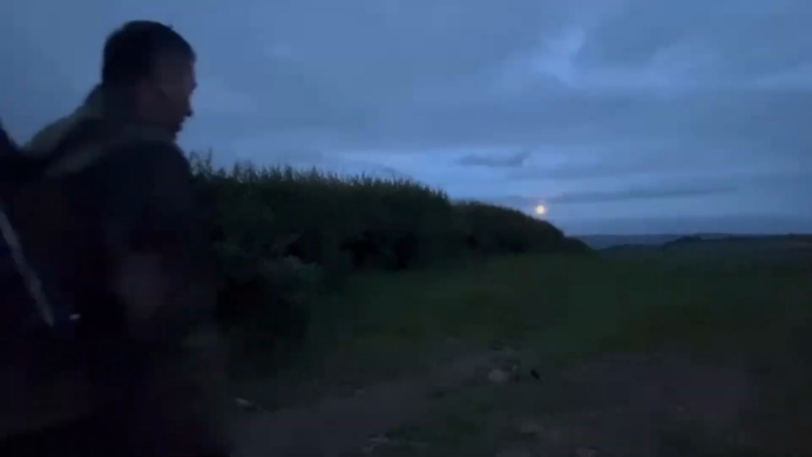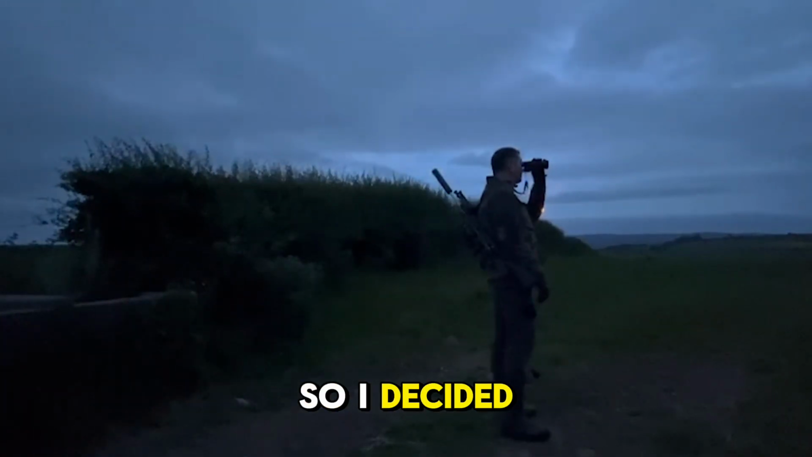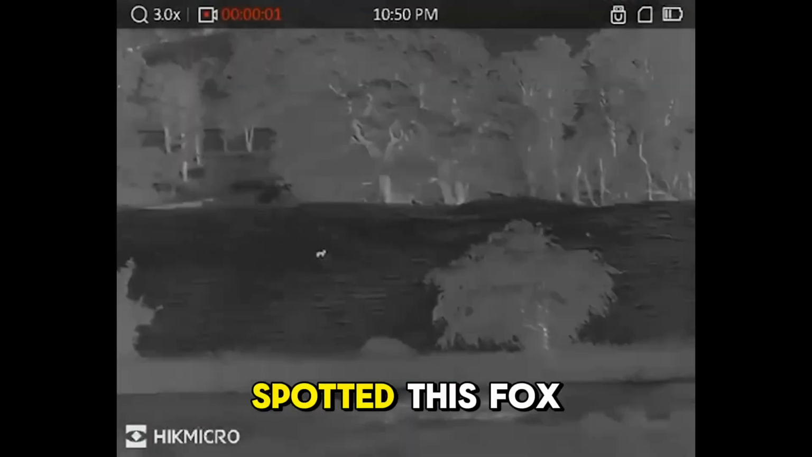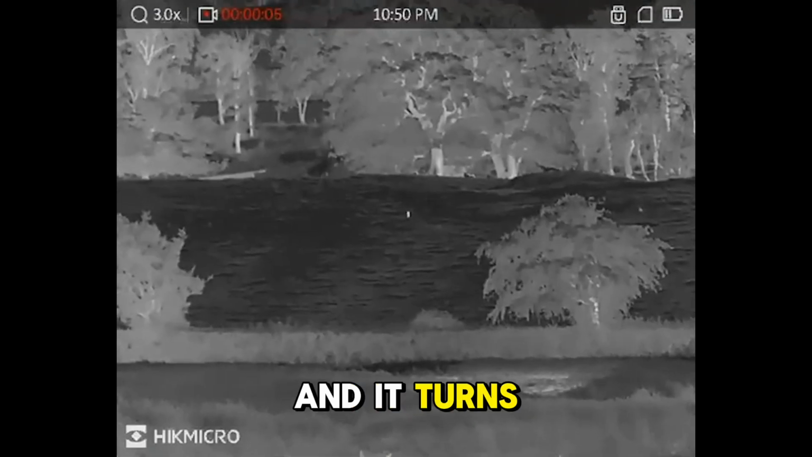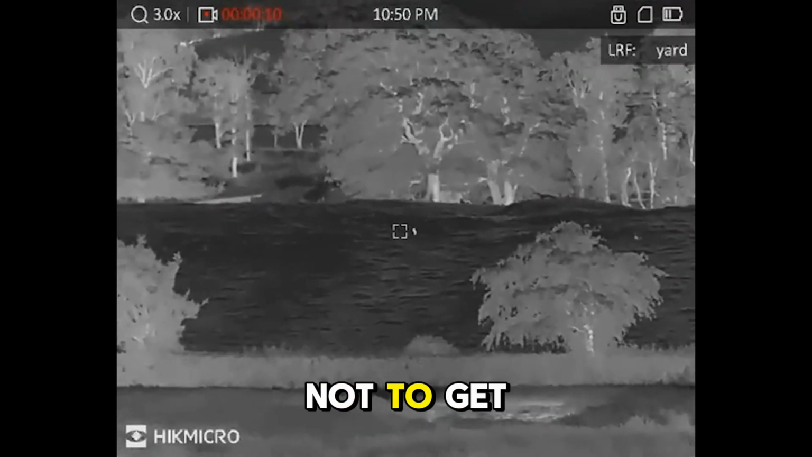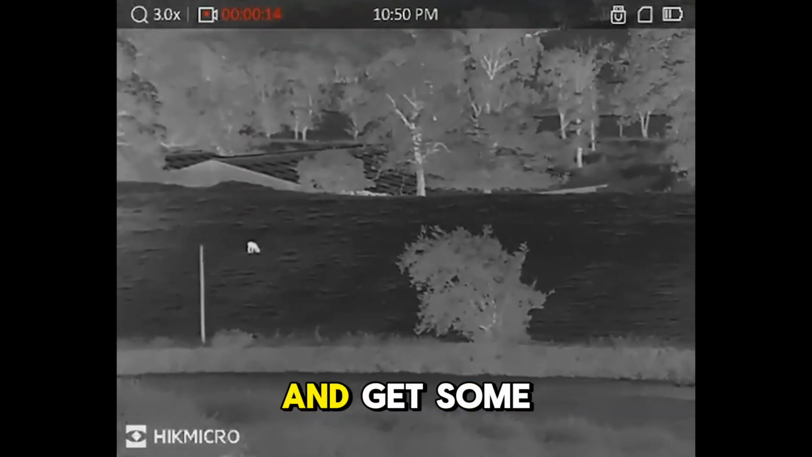Unreal. So unfortunately no other foxes did show at this point, so I decided to make a move. Just come over the hill and spotted this fox. You'll see me range finding it here with the Condor, and it turns out to be 260 yards away, so just unlucky not to get down beside it. And I spot this roe deer to the left, so I'll go down and get some footage of it.